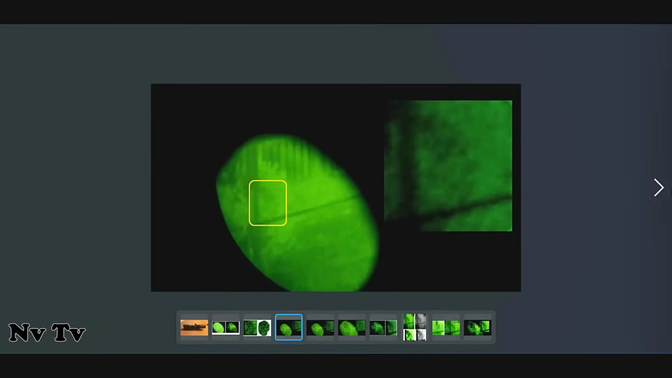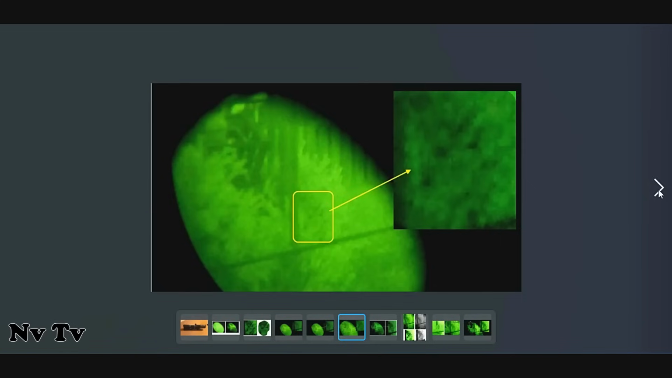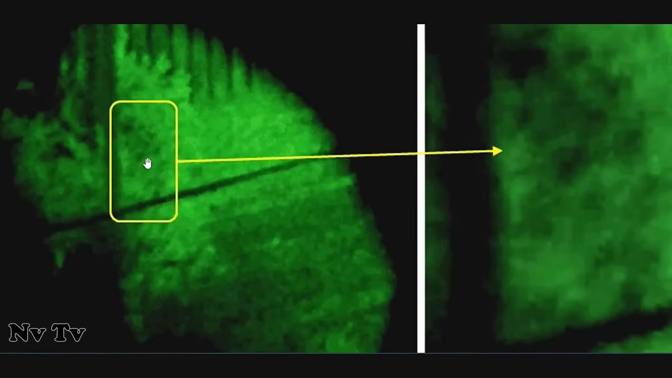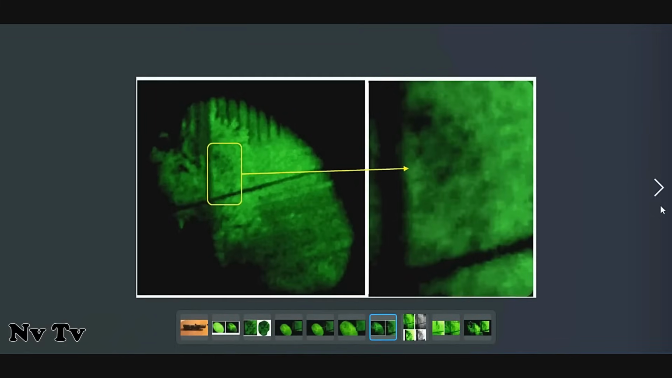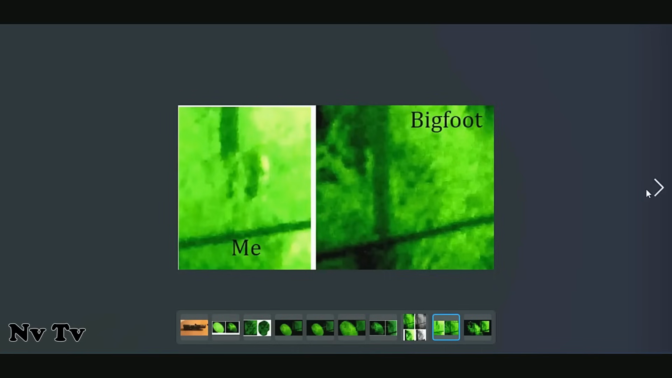Yeah, this video camera and setup wasn't real good, but you know, there's another. Something, by golly, is in that bush, hiding, or actually hiding on the side of it. There's another frame. There's a pretty good frame right there. And there's just another filter.